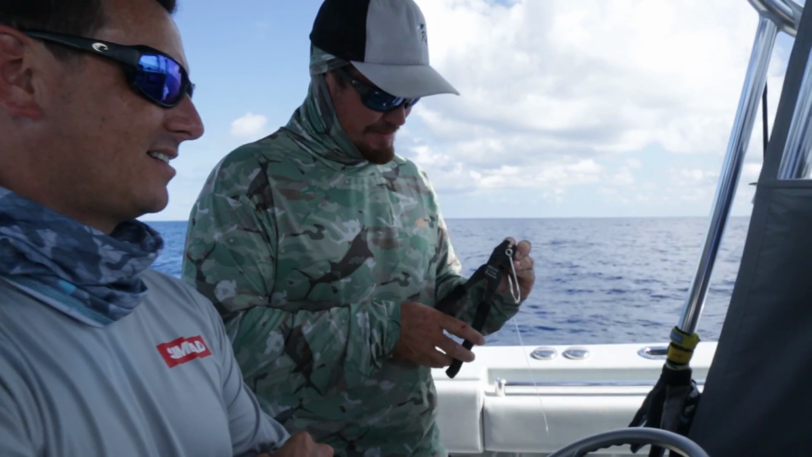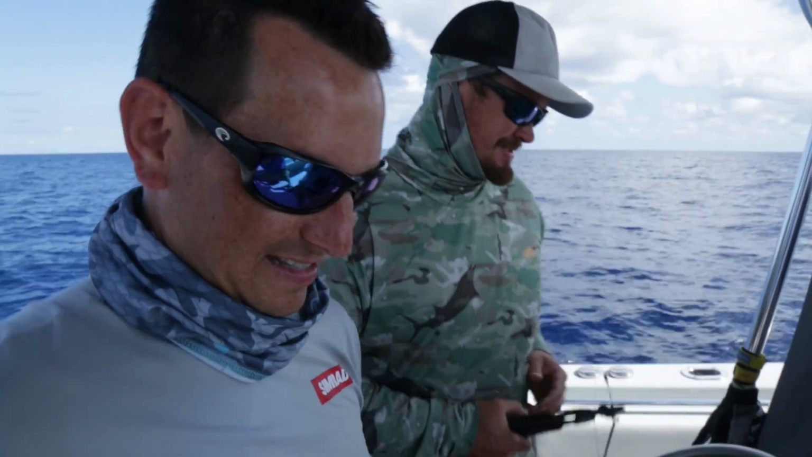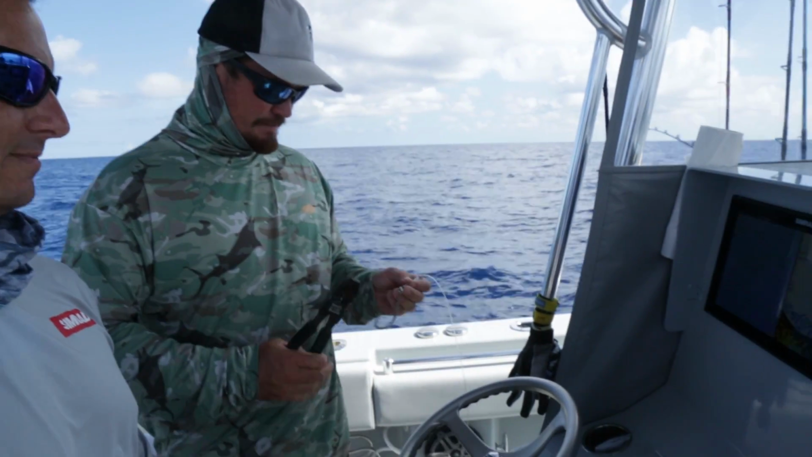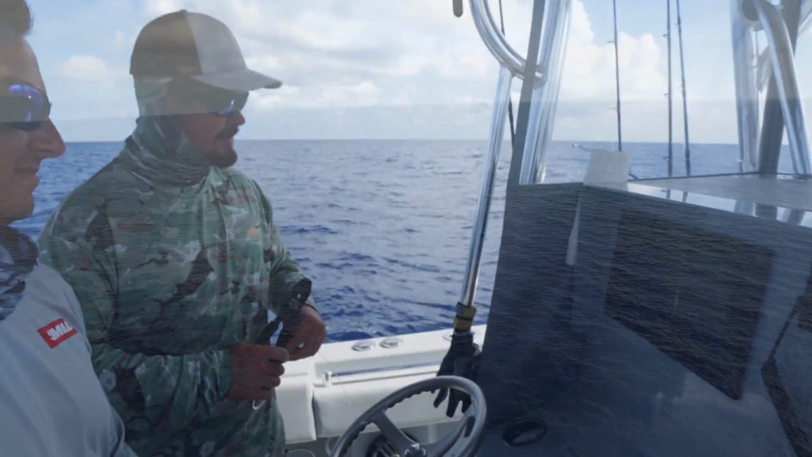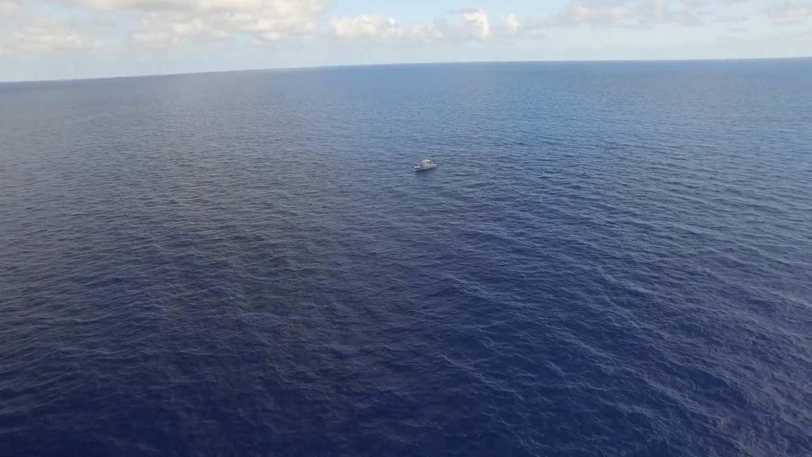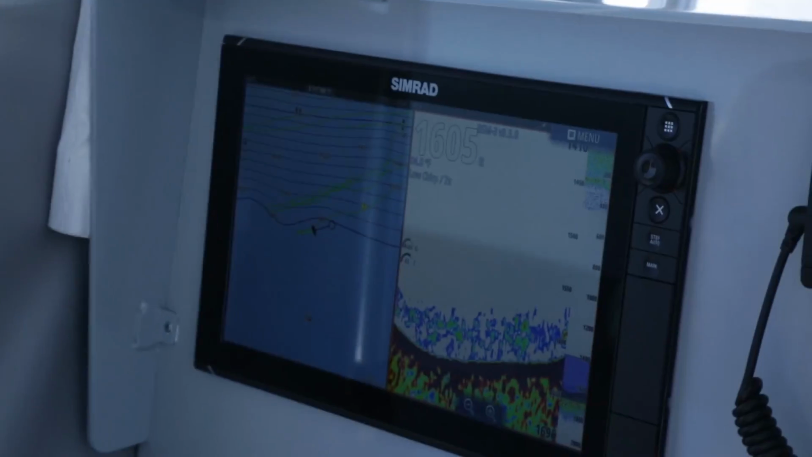Well, I think we're going to be set up perfect on this drift. You can see right at the bottom of the edge there. Looks like we're going right for it. Actually, I know we're going right for it. So we're in 1,600 feet of water. You've got about 1,600 feet of line out. Yeah. About 2.5 mile drift. A lot of current, a lot of wind affecting your drift.